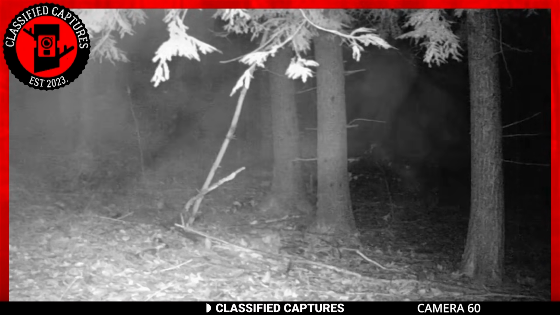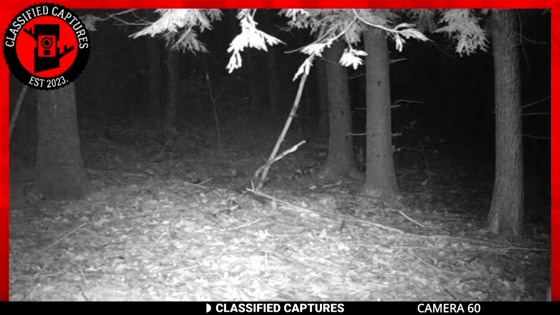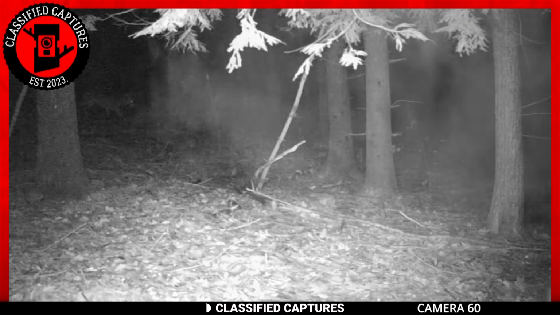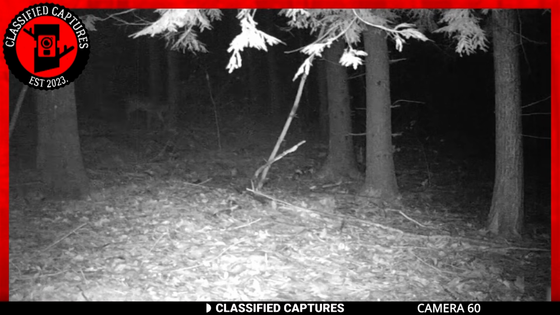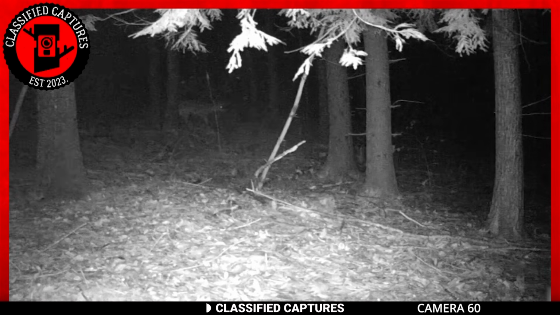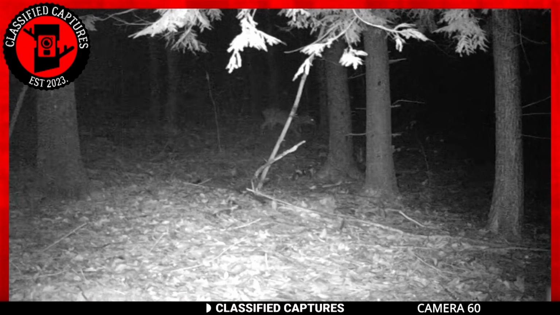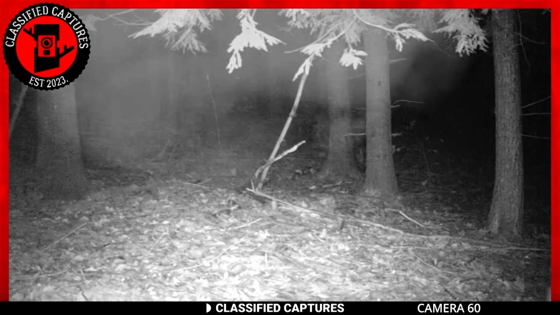It's not uncommon for trail cams to capture unusual phenomena in the wilderness, often sparking speculation and curiosity. Some might interpret this as the breath or presence of a large creature. I mean, look at it. It looks like the steam that comes out of an individual while breathing in a cold and icy region.